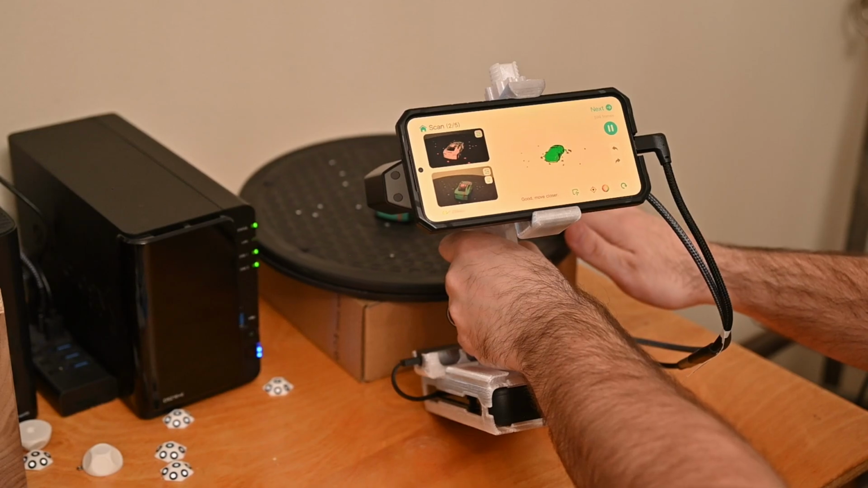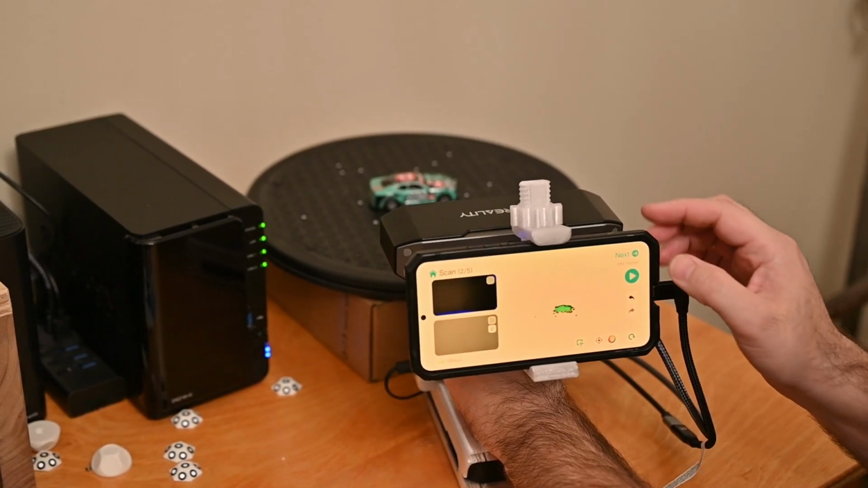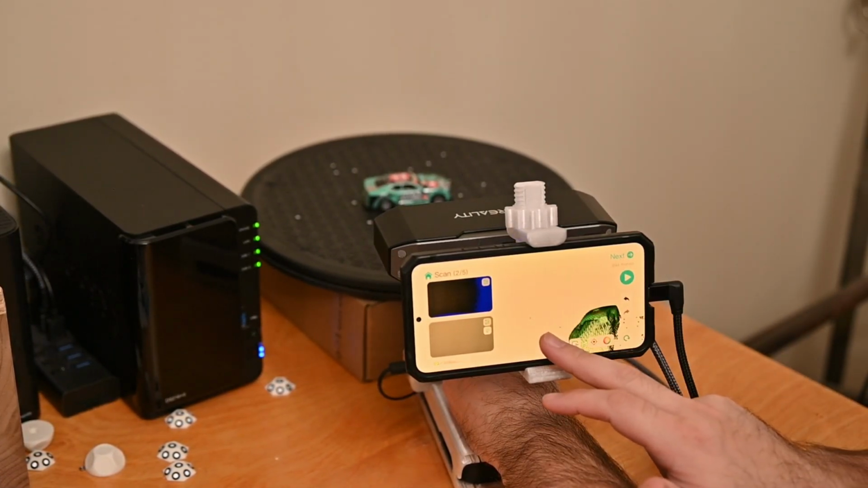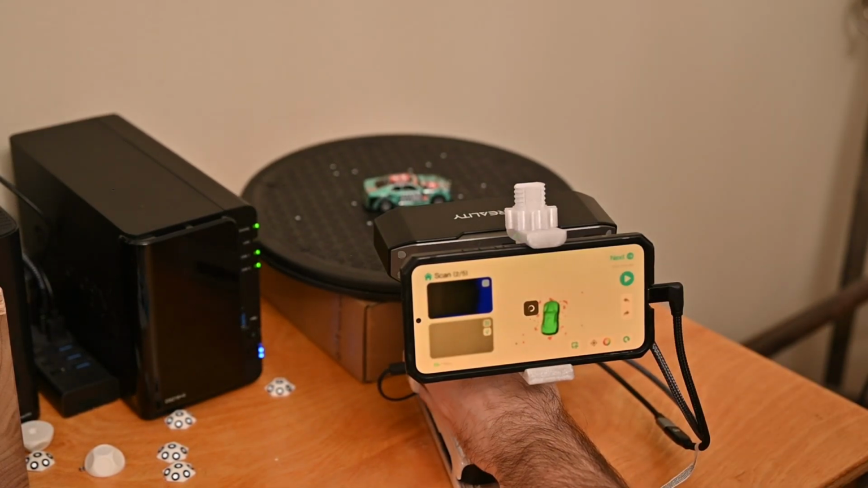All right, well, the model has turned green in most of the areas that are important for me. So that indicates a good quality scan as a whole. If there's any areas that were still red on the exterior, then I could go back and scan them over again. But this looks fine for what I'm doing.